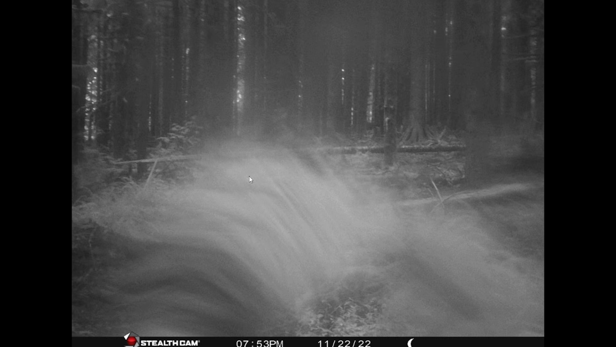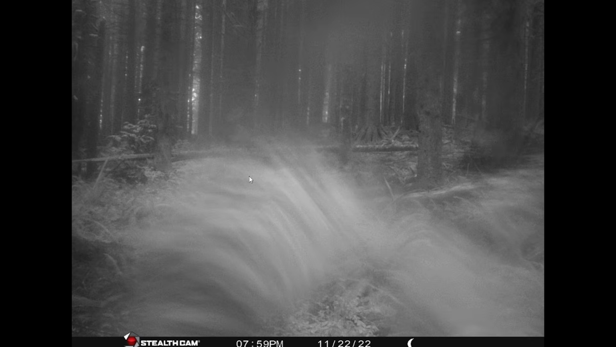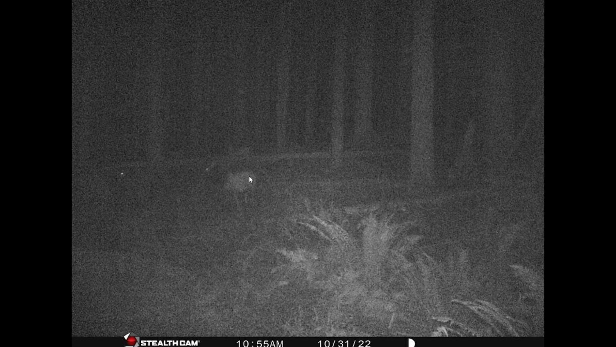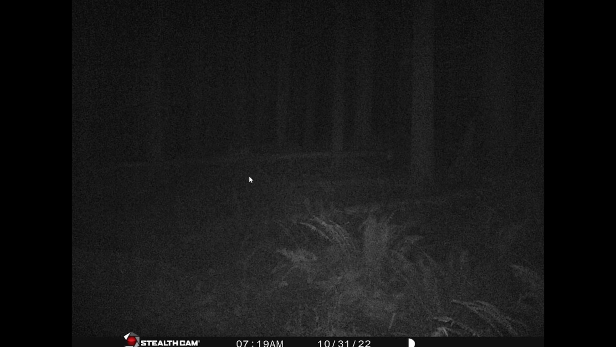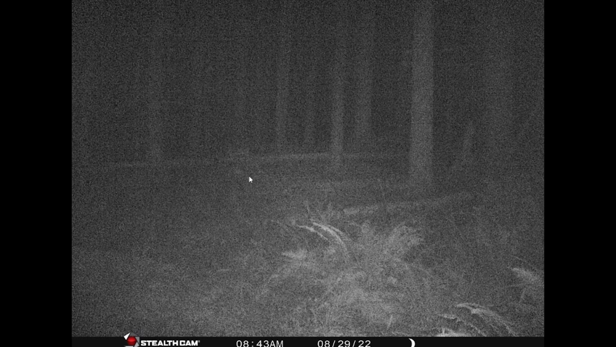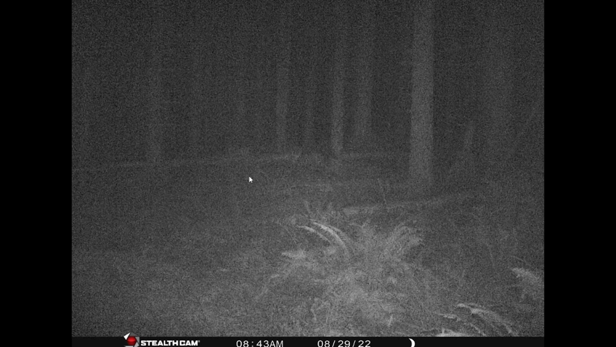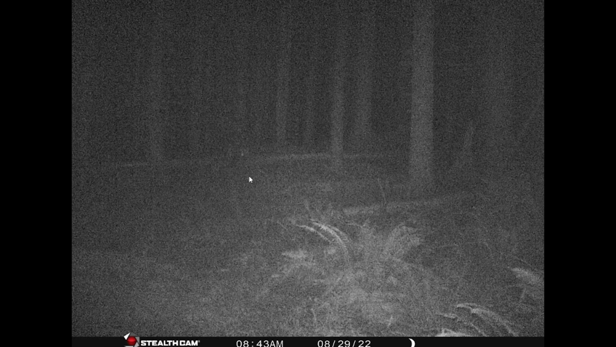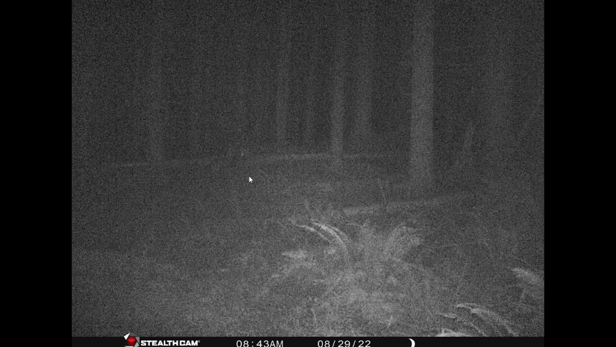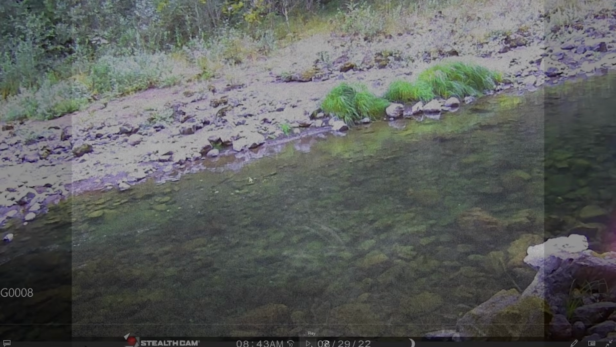And I assume that's just water on the lens or something, but I'm not sure. And there's the thing going backwards. And there it is going forward. I don't know, people. It's weird. It's just another thing that I found that just doesn't make a lot of sense.